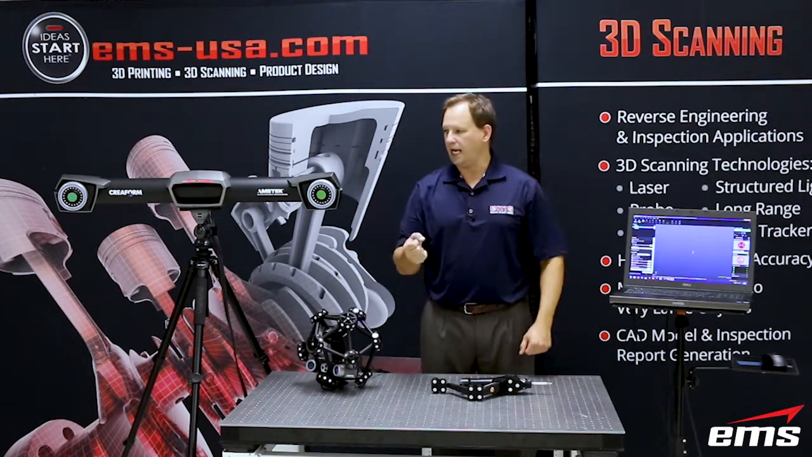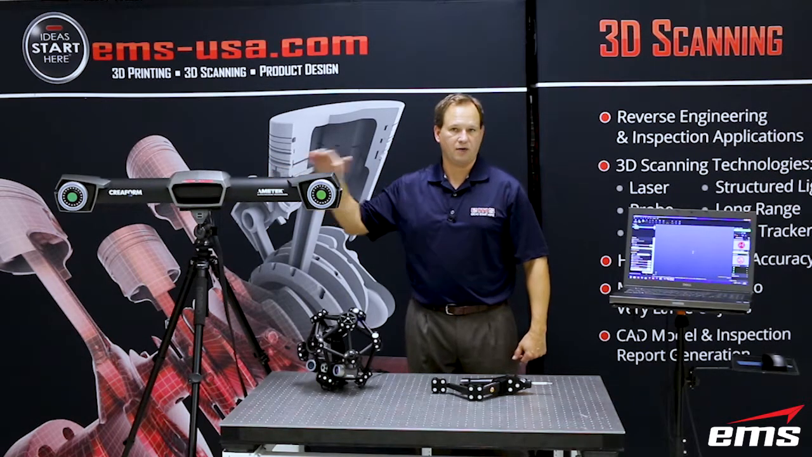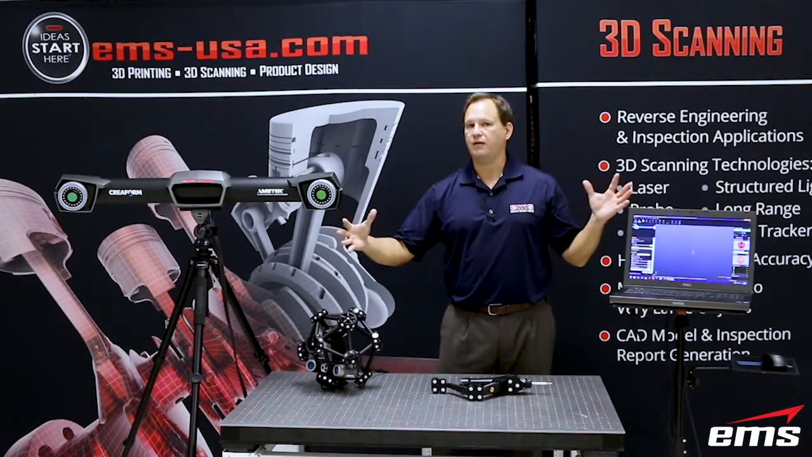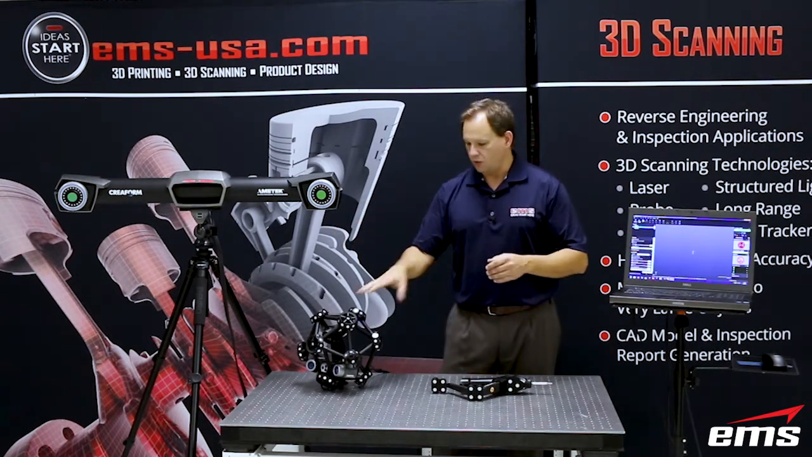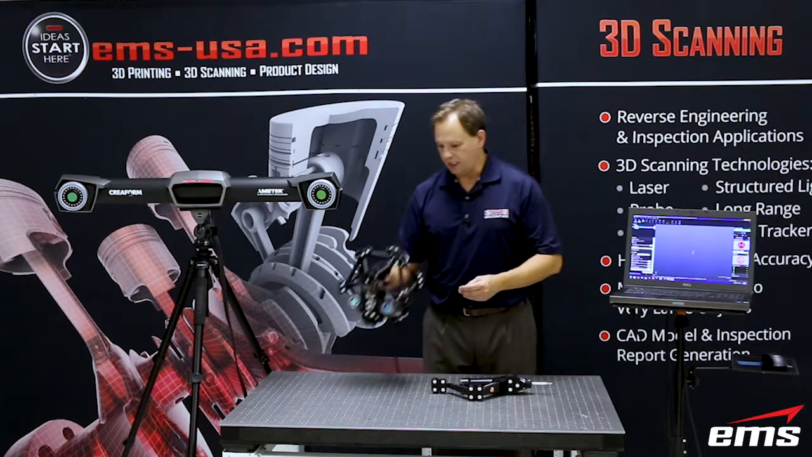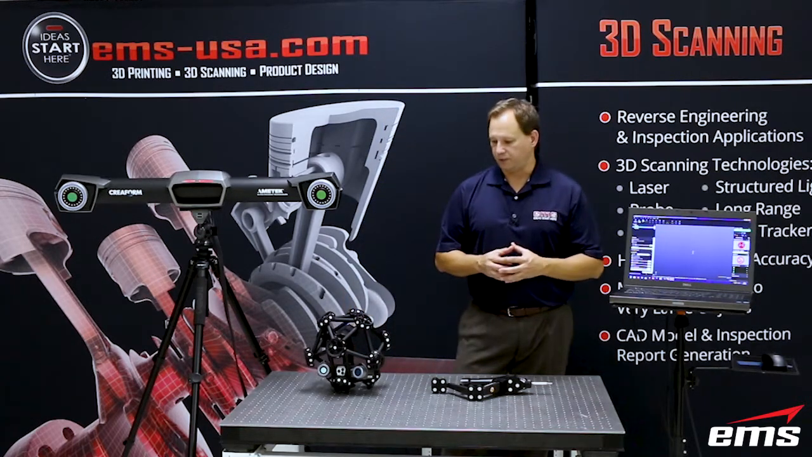That allows you to scan without having to move the object or move the C-Track itself, which we'll explain in more detail later. So basically in a single setup, you can scan very large objects. So whether it's scanning or probing, as long as it can see this head while you're scanning, it'll be able to scan it. Now let's talk about accuracy for a minute.